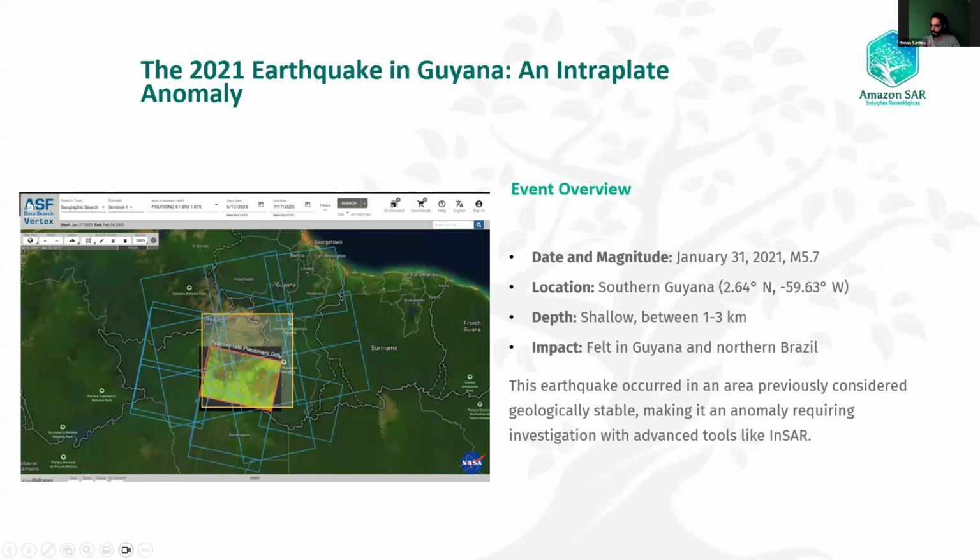And go to the project here. My project was to understand and use InSAR techniques to investigate an earthquake that occurred in a geologically stable region, where it's not so common to have an earthquake. So somehow I chose this place.